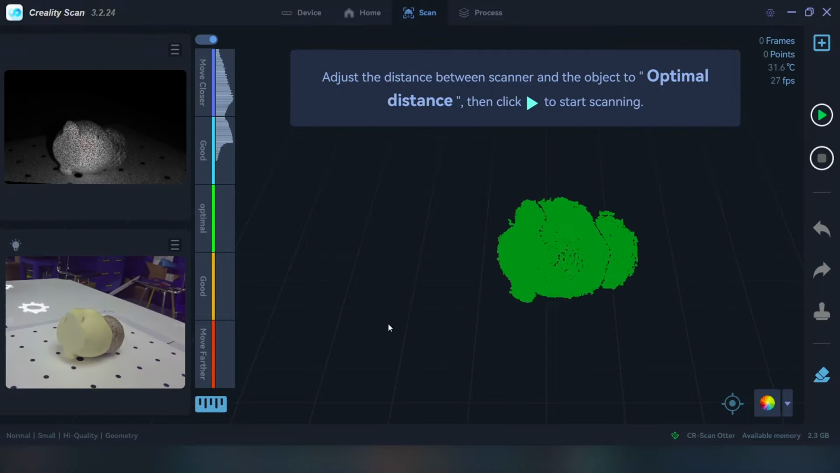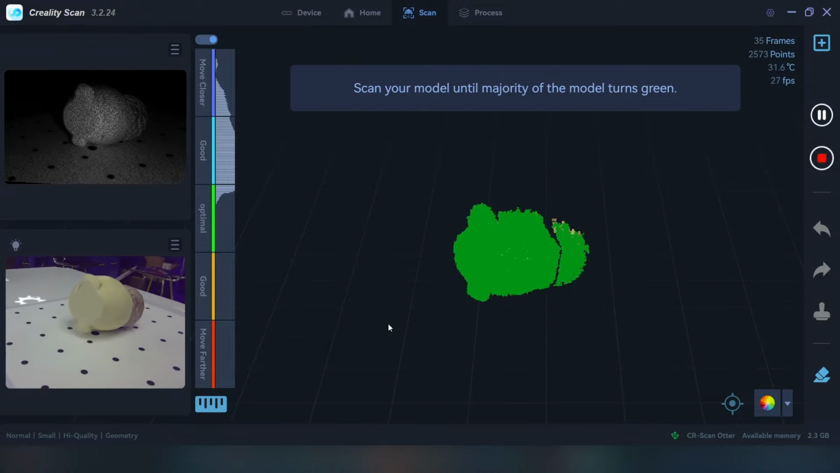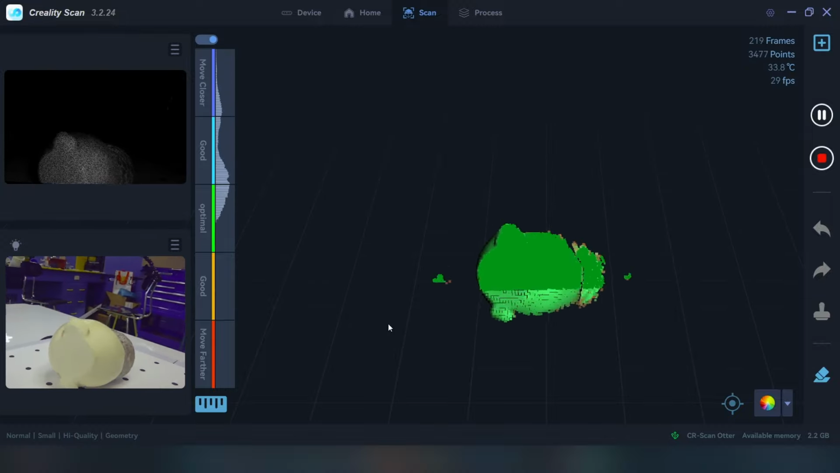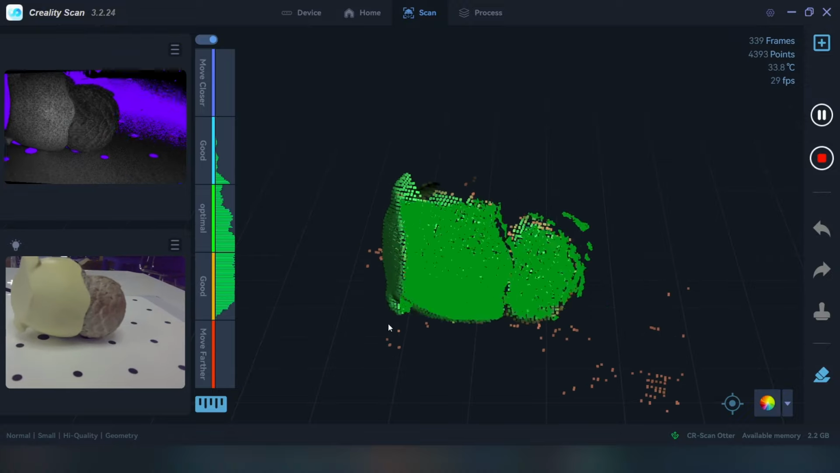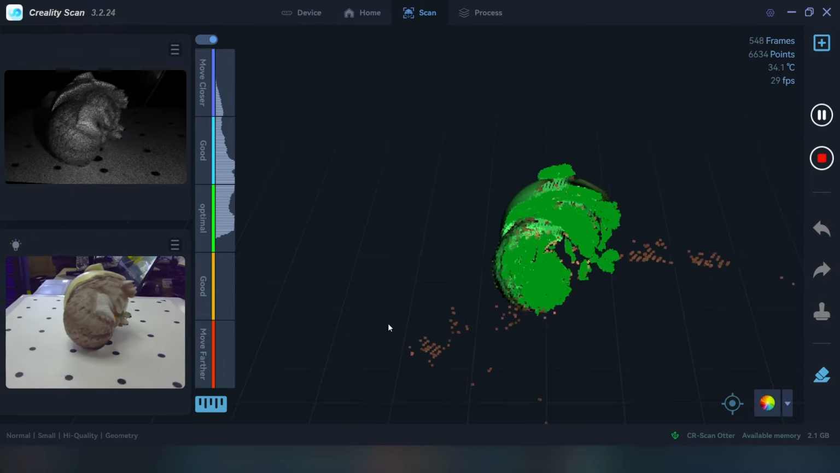Okay, so we're going to go ahead and resume. And now we're going to get the bottom part. What's really cool about this is that I can actually do multiple scans, and then the software will merge them all together, which is just so fantastic.